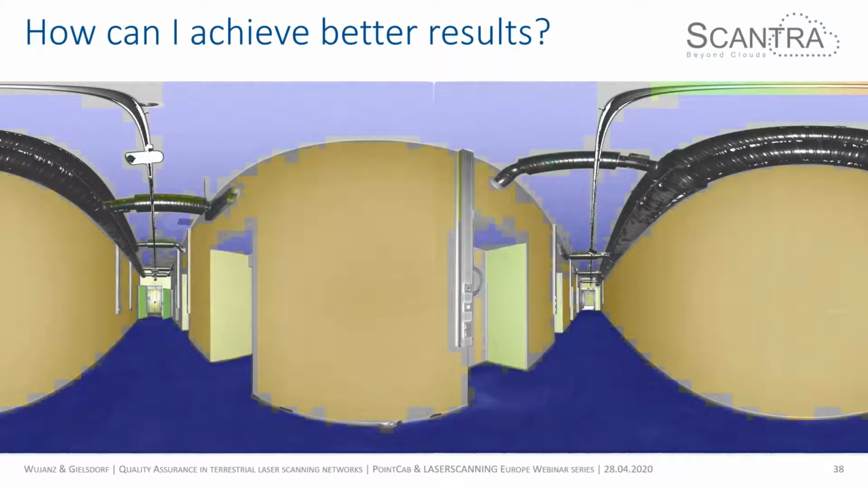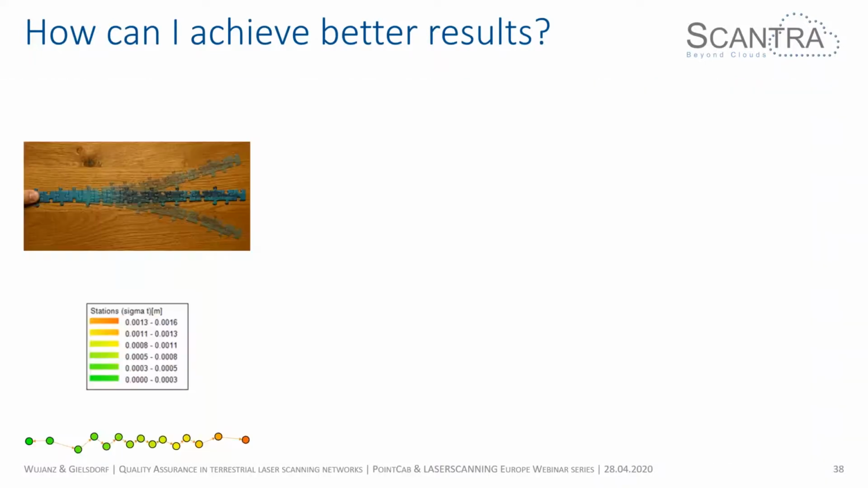Let's have a look at another example. This is, again, a small part from a project from a construction site. This is a corridor which is about 50 meters long. I performed 10 scans, which are just concatenated in a line. You can see here, on the very top, this is the equivalent to the jigsaw puzzle example.